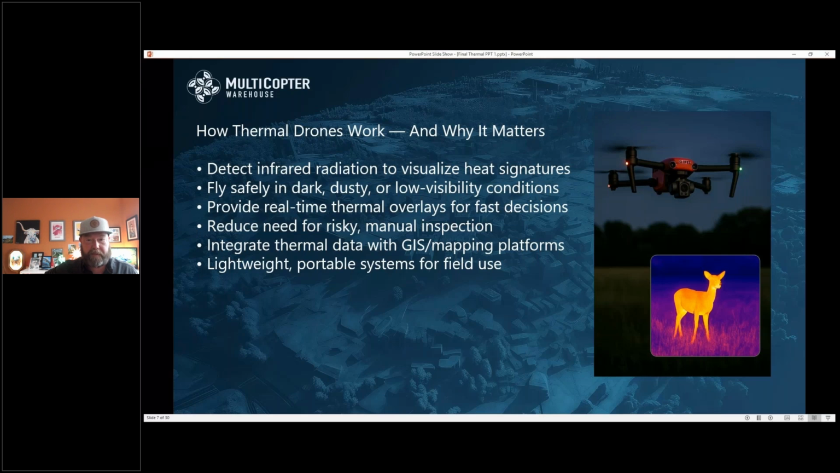And again, some of this is redundant, but one of the bigger values is being able to integrate that data with GIS mapping platforms. For example, FLIR Tools is a software platform that allows you to work with thermal data. And it's lightweight and portable, depending on the drone.